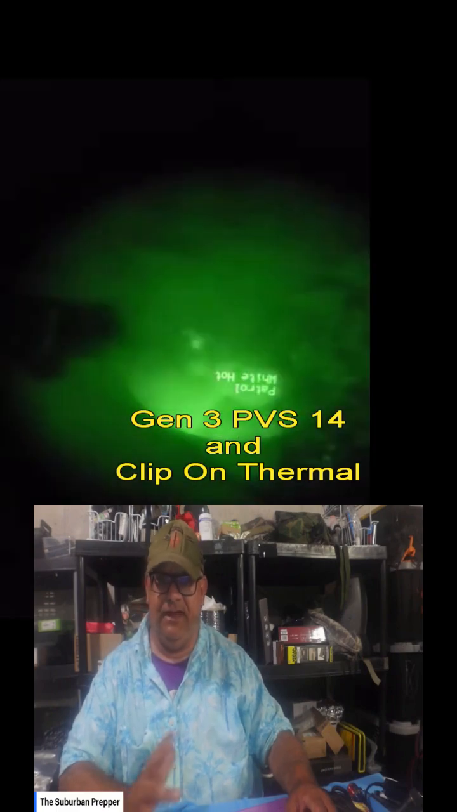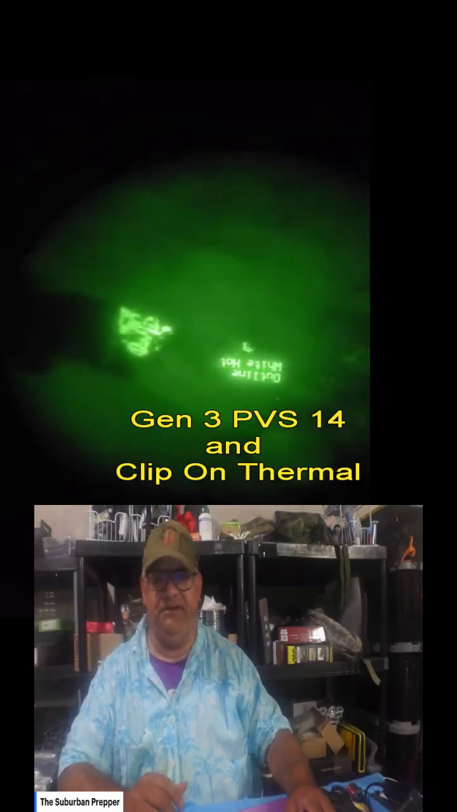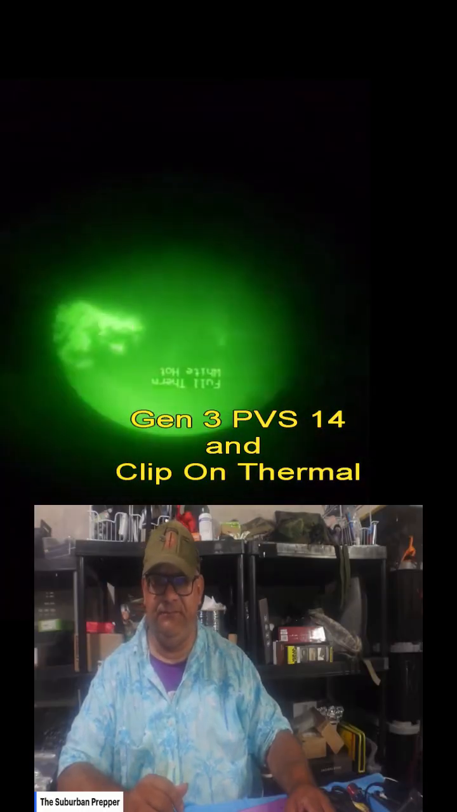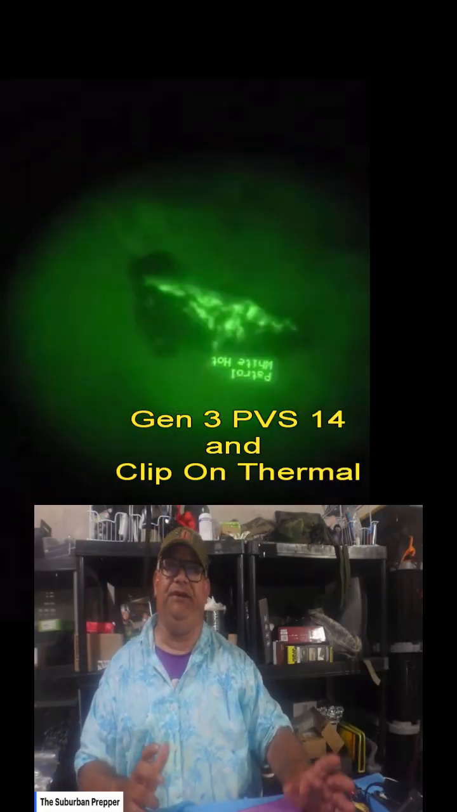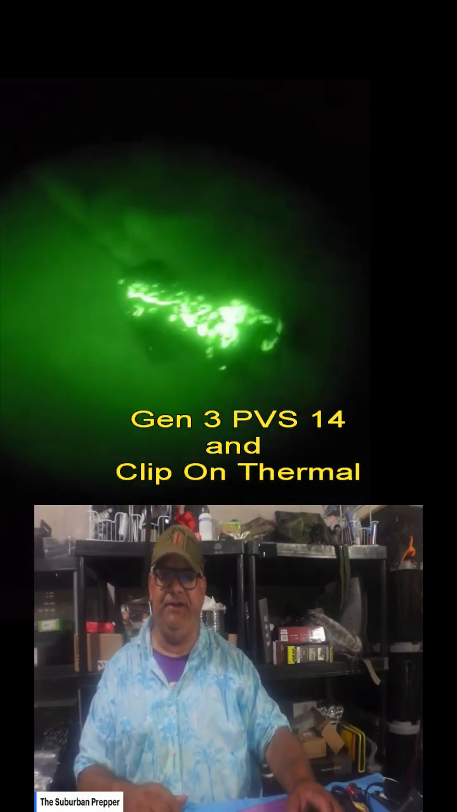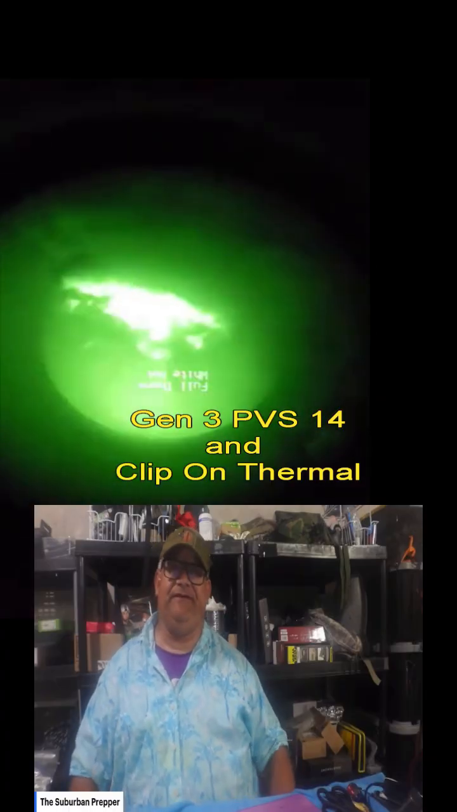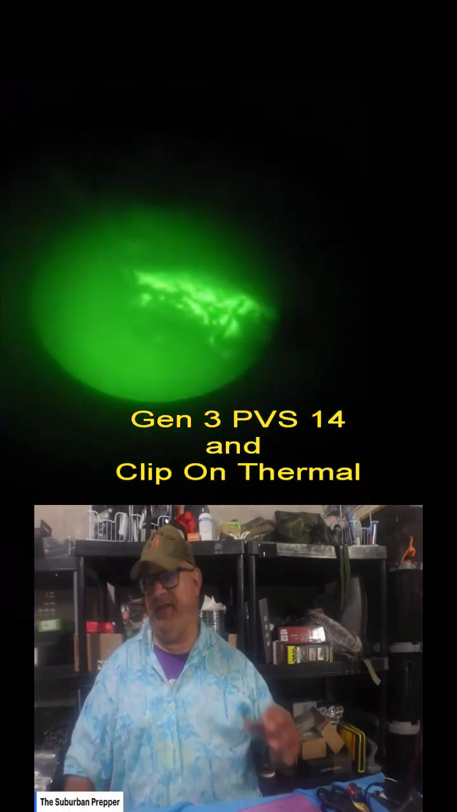That has a more natural black and white image, reducing eye strain and improving detail recognition. It has an IR illuminator for complete darkness, okay? Low battery indicators and an auto shut-off functionality. But these AA batteries will last 50 hours, okay, folks? It's not something that sucks up a lot of energy.